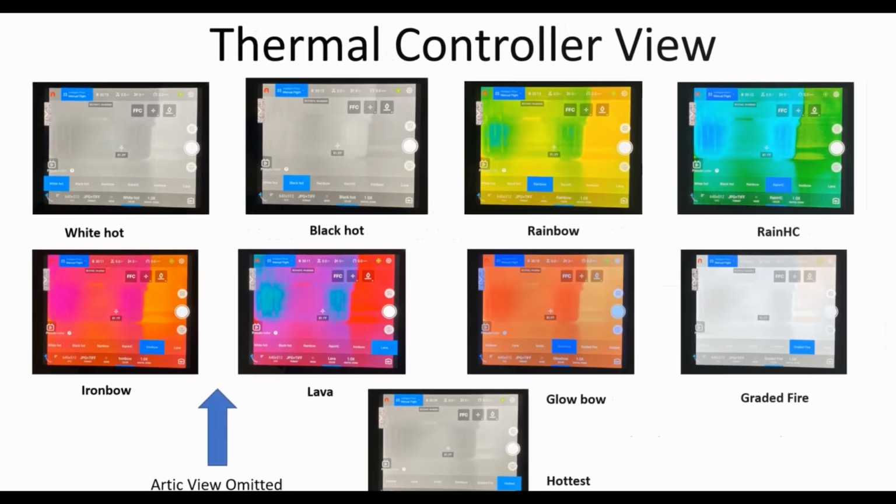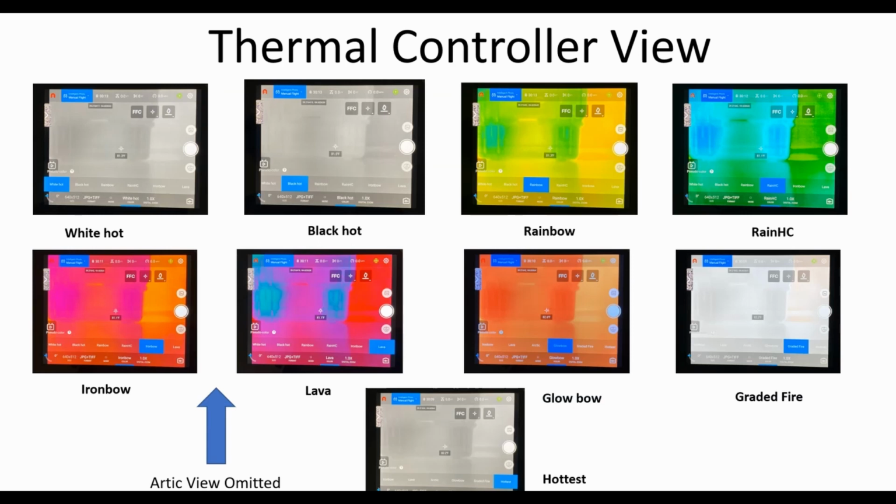Now, in the controller view, and this is from the smart controller, although on the standard controller it's very similar, you would see these same types of imagery. It's just represented a little bit bolder and broader. Again, you've got the white hot, the black hot, rainbow, etc. And then you have a lot of other information being provided to you on the screen itself. We'll unpack that in just a moment as well. Again, down here I've omitted the Arctic view, but you could understand how the Arctic view might be slightly different than the other 9 views.